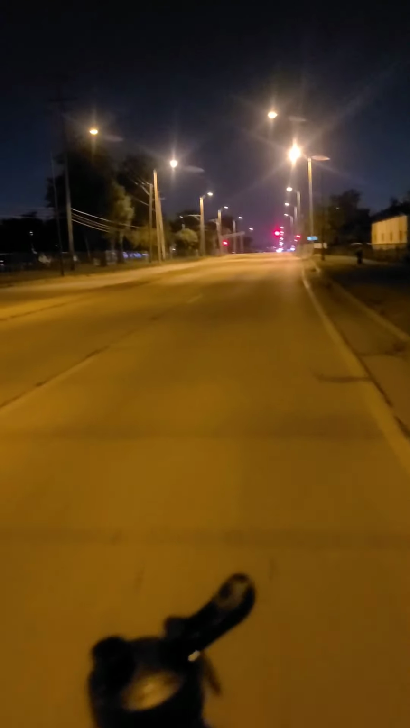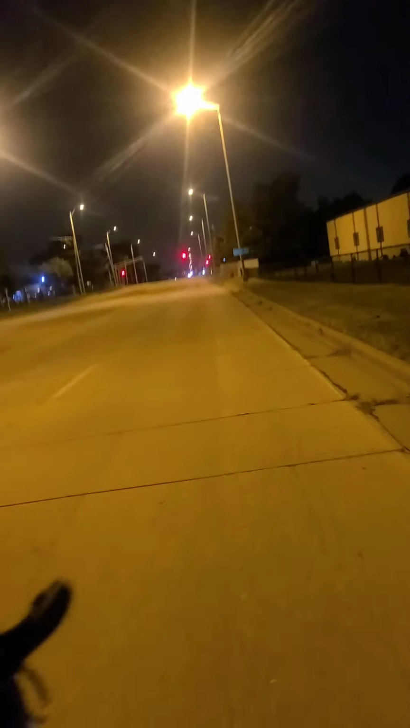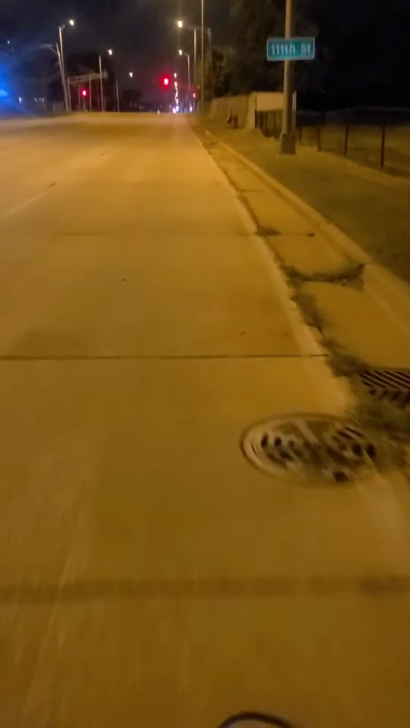Anyways, that's my ride. The rest of it I'm gonna try and sprint. I think it's like 3 miles left, 2 miles left. I'm gonna try and pick up the speed to finish off strong. Can't do that while I'm on the bike because I'll definitely wipe out avoiding some of these potholes, some of these people coming. Yep, we stay on the right. Alright people, I'm out, peace.